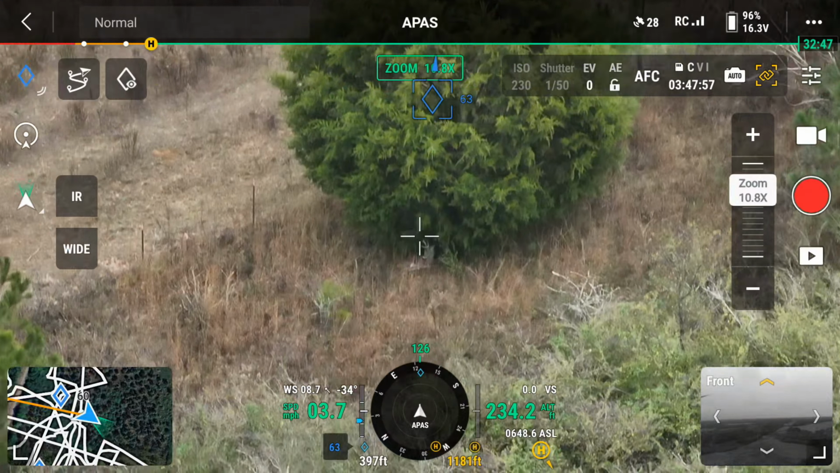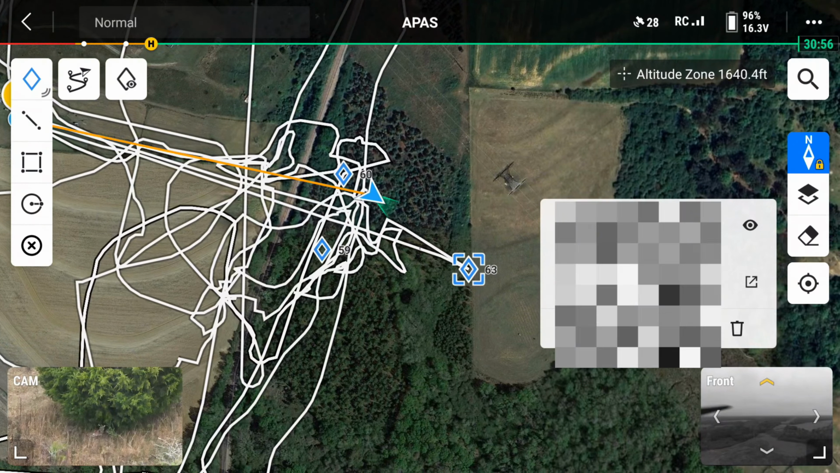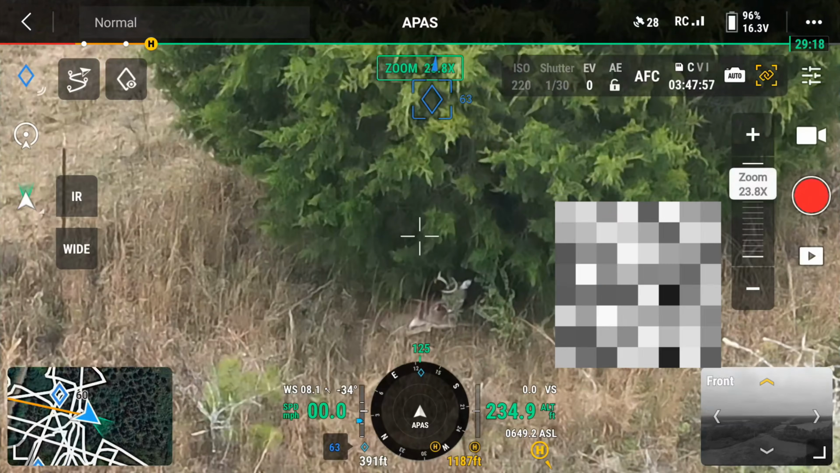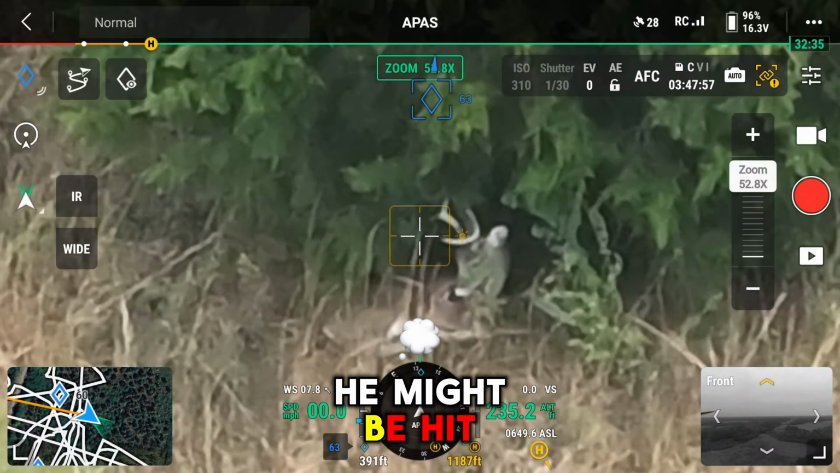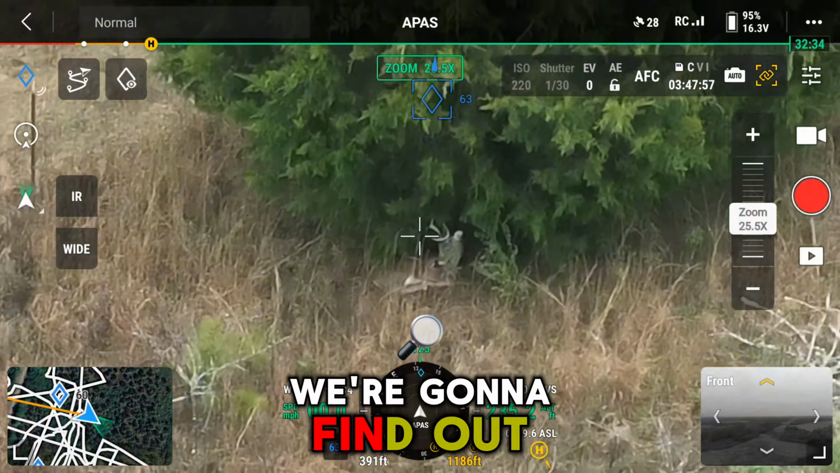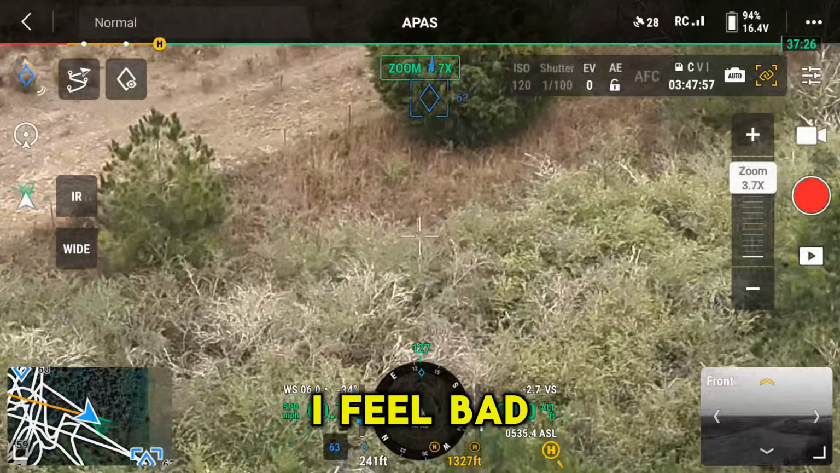So, how far is that? Right there. He might be hit. Is that blood? We're gonna find out. I don't want to push him if it is. I feel bad.